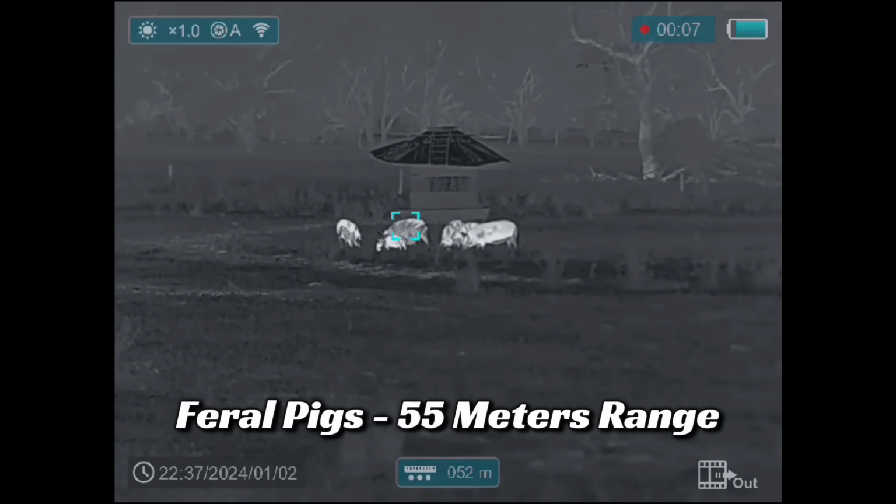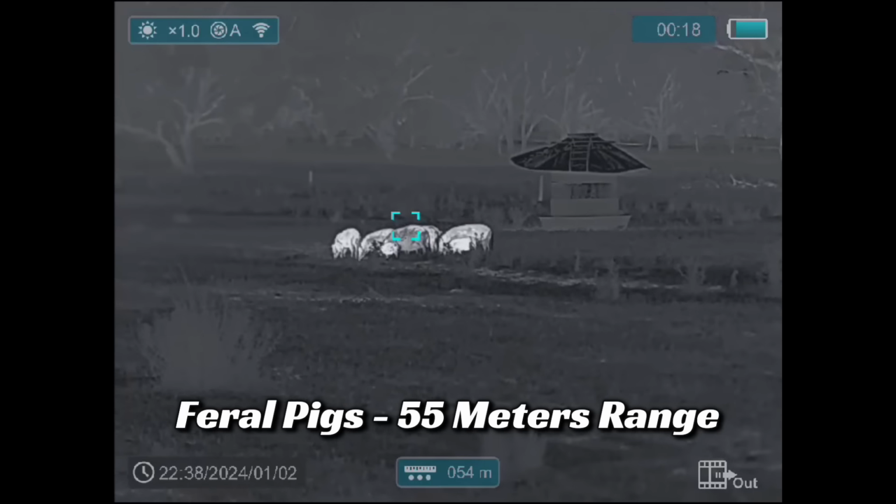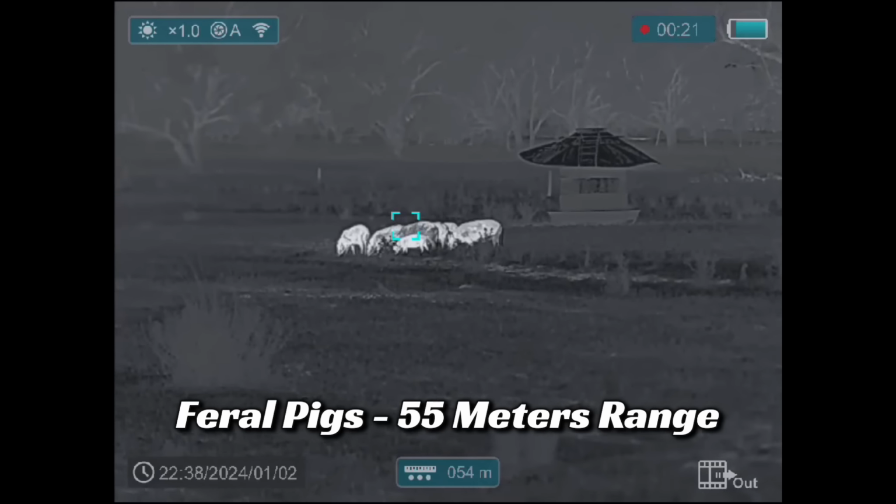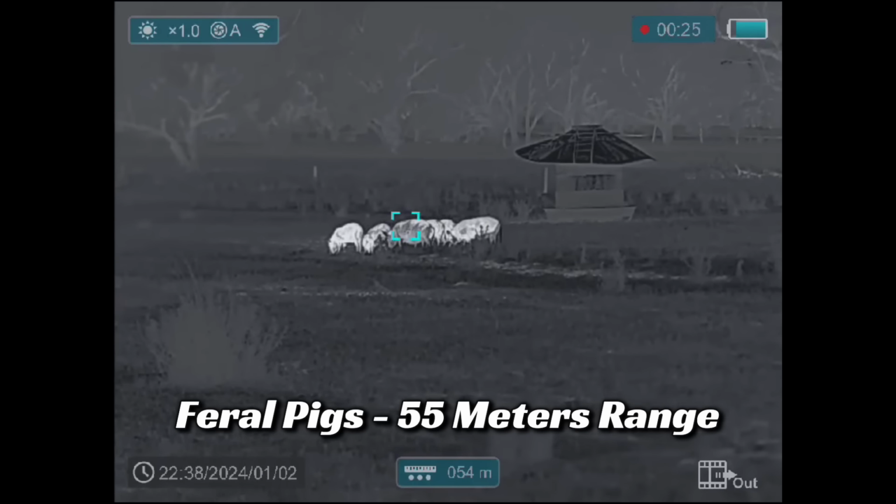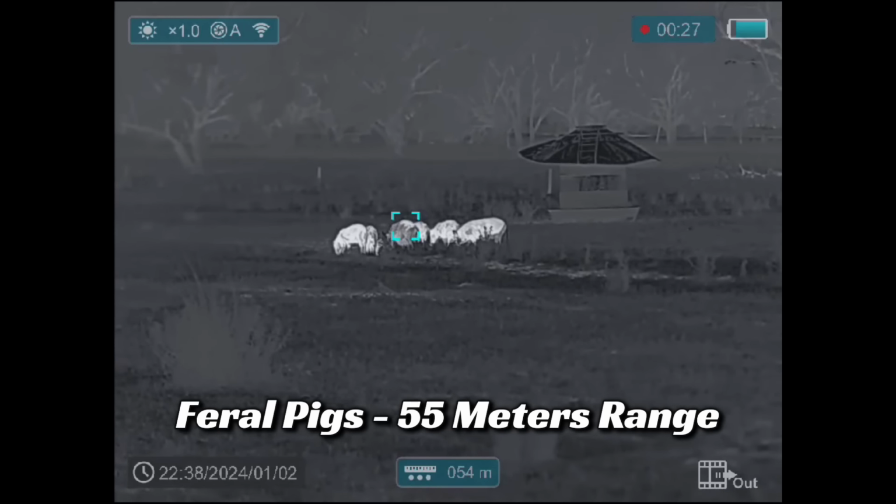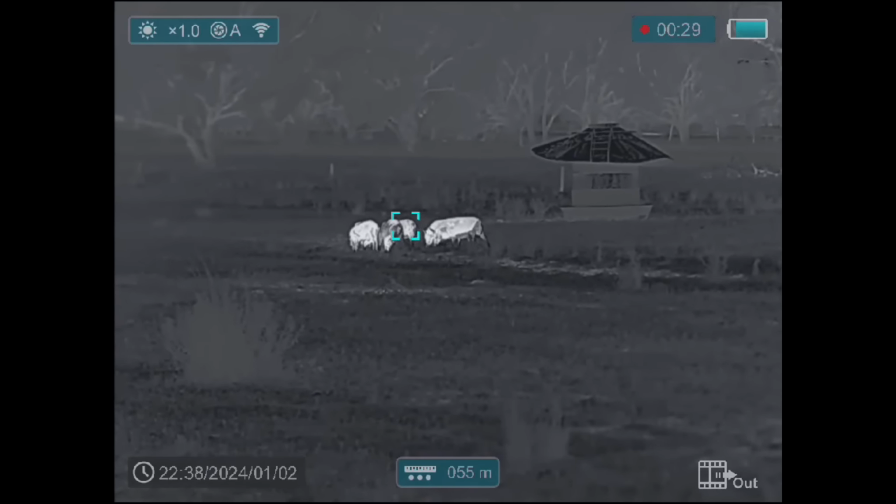I will note that from what I can see, the recorded videos are degraded in detail versus what you see in the eyepiece. They seem to be about 60% quality, but hopefully it'll give you an idea of the device performance in field conditions. This device has been sent to me by Ben at Hunt the Night. Sorry mate, no, you're not getting it back, if that gives anyone an indication of what I think its performance is like.